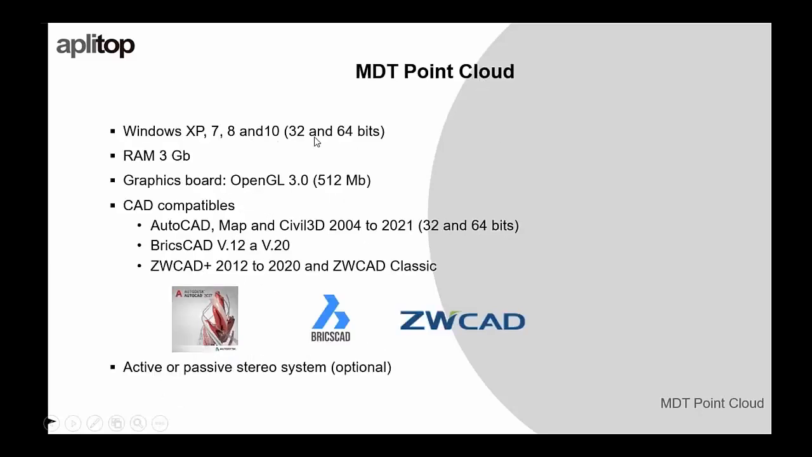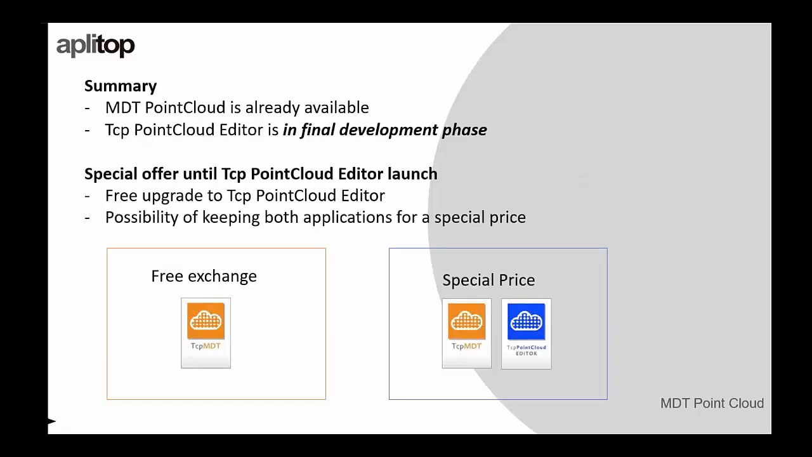The technical requirement is Windows from XP to 10 in 32 or 64 bits, and it is compatible with these CADs: BricsCAD, AutoCAD, and ZWCAD.